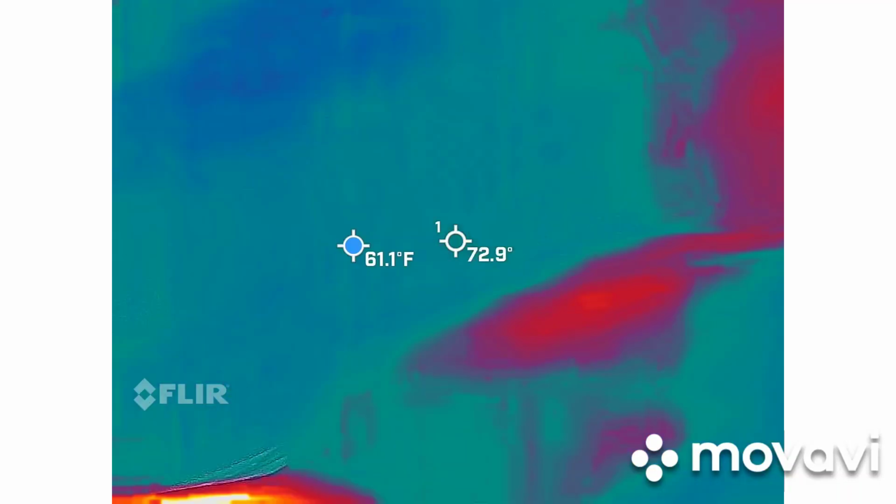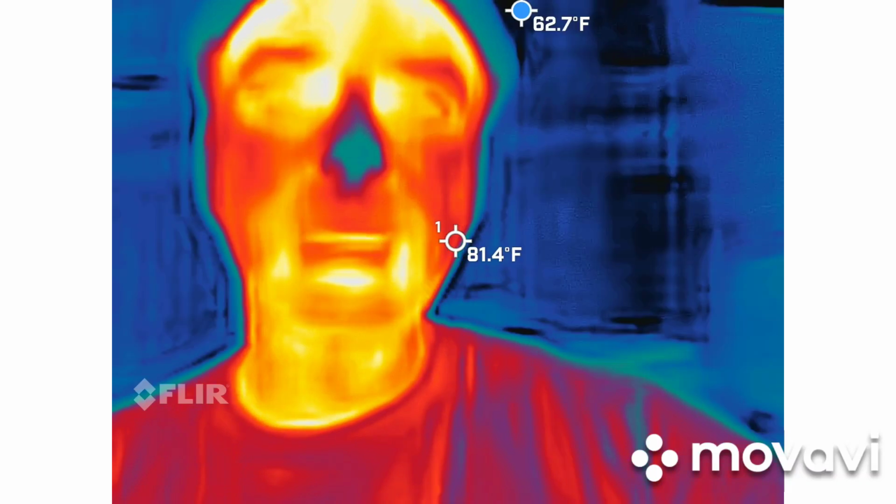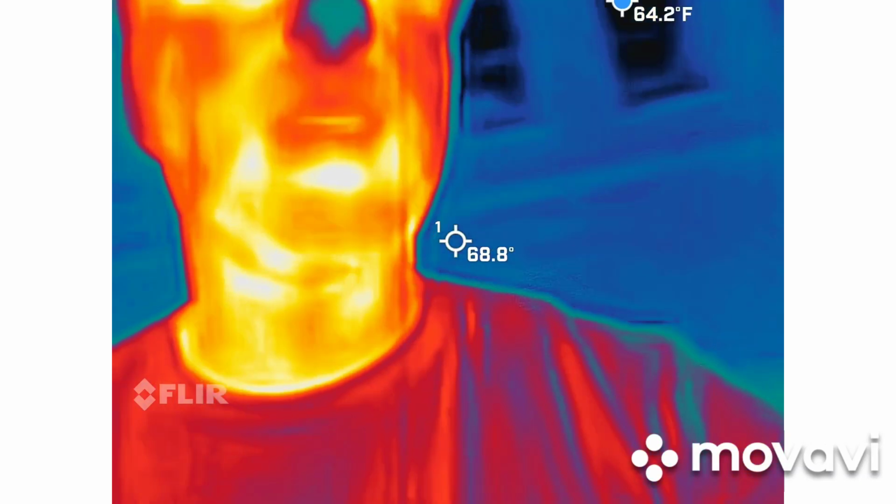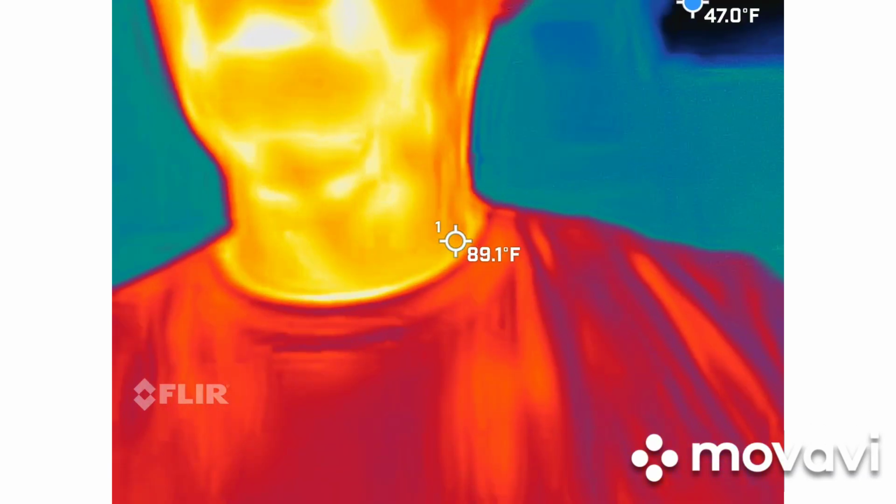So you should be able to see me in that camera. I'm red, white, and yellow. Everything around me is blue and black. Now, if this was a bridal party, I would be the hottest thing inside the picture. But you guys are not a bridal party. It still gets laughs, though. But the blue and black are obviously the colder spots in the camera.